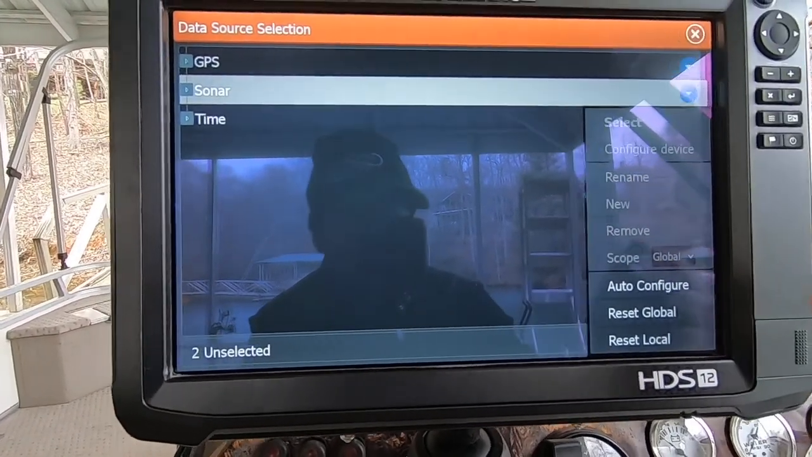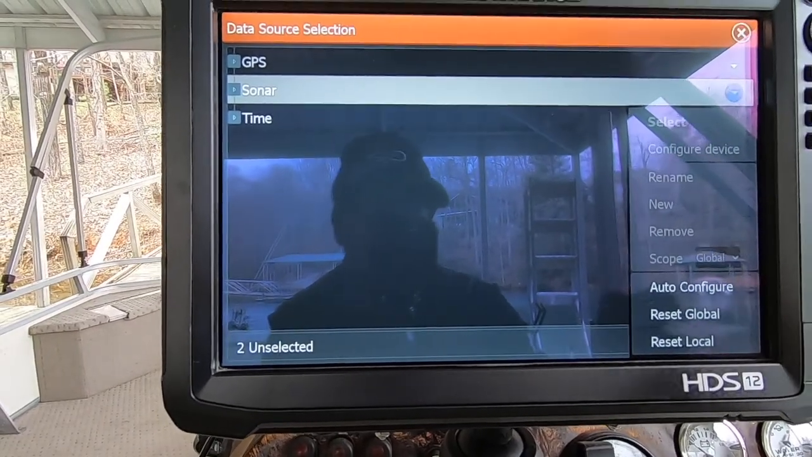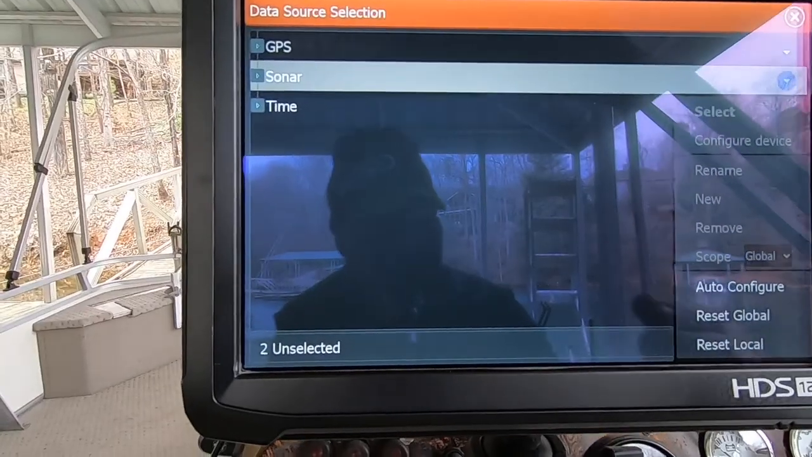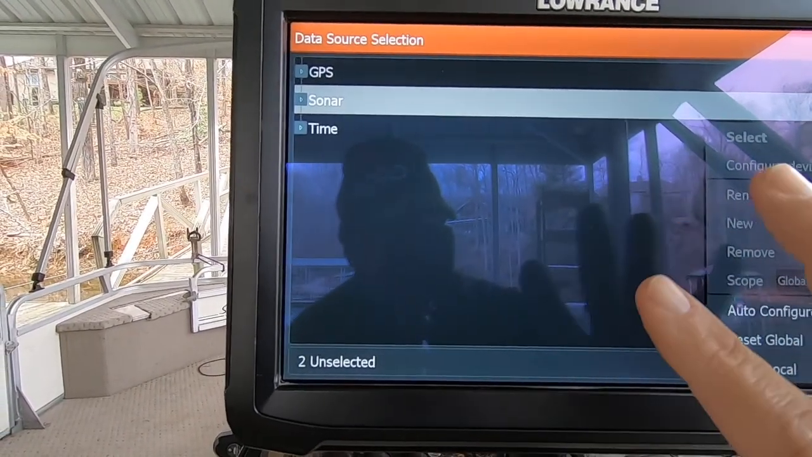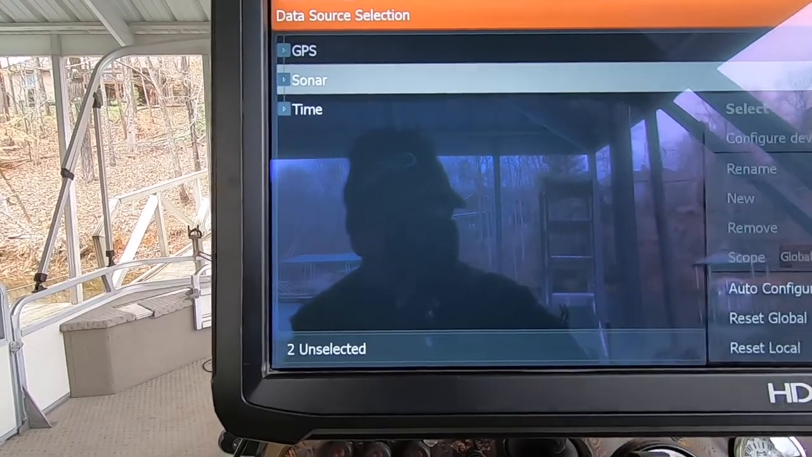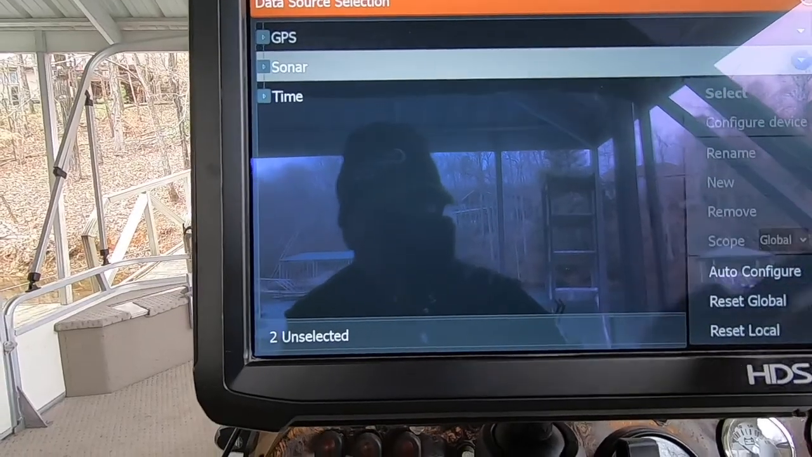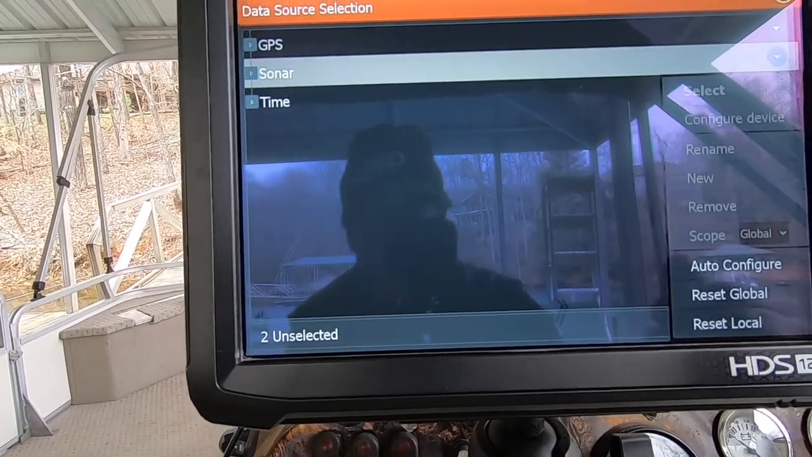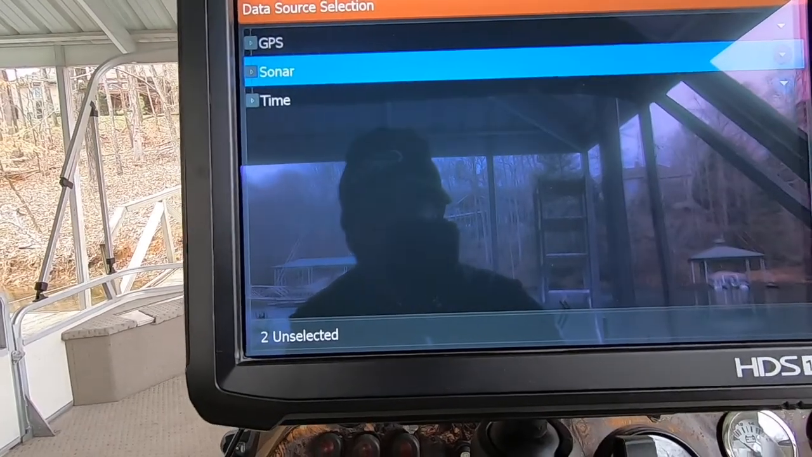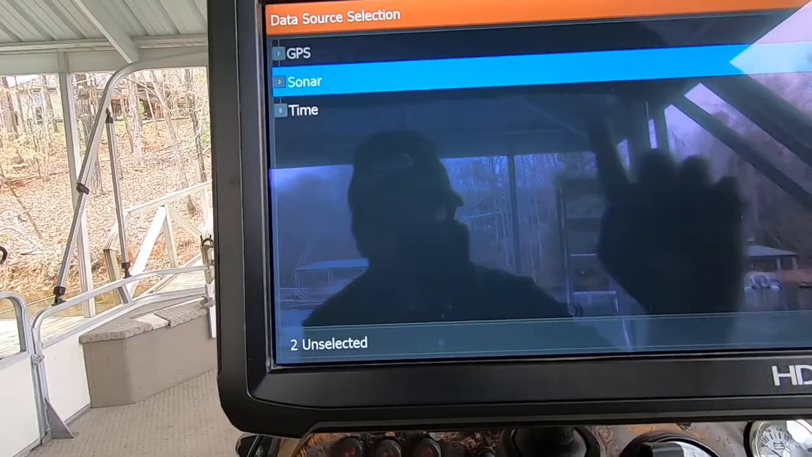And when you do that, it brings up auto configure, reset global, reset local. Meaning global, if I had my other unit over here and I wanted it to retrieve data off of it. And it's on global. But again, this really doesn't matter if you have a standalone unit, whether it's listed global or local. You want to hit that drop down menu, but that's not what you need to do.